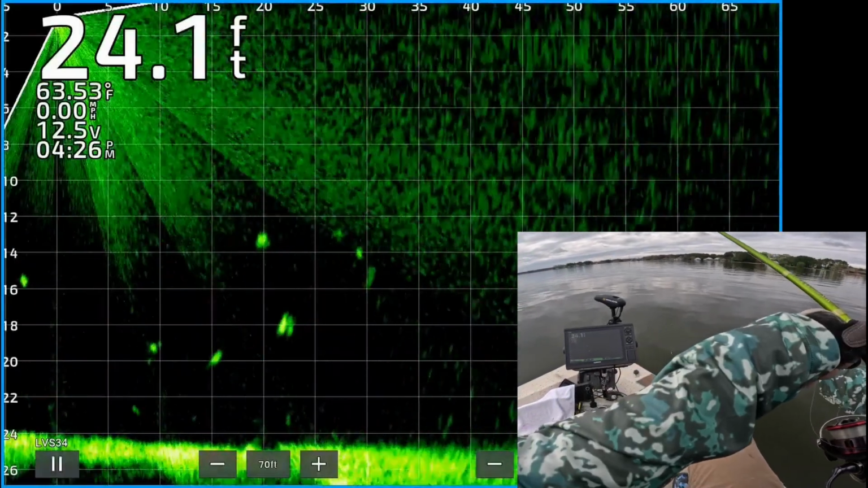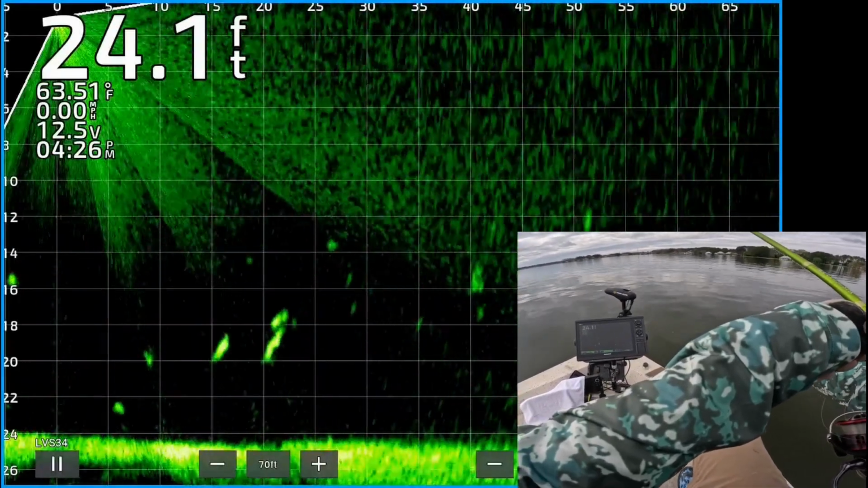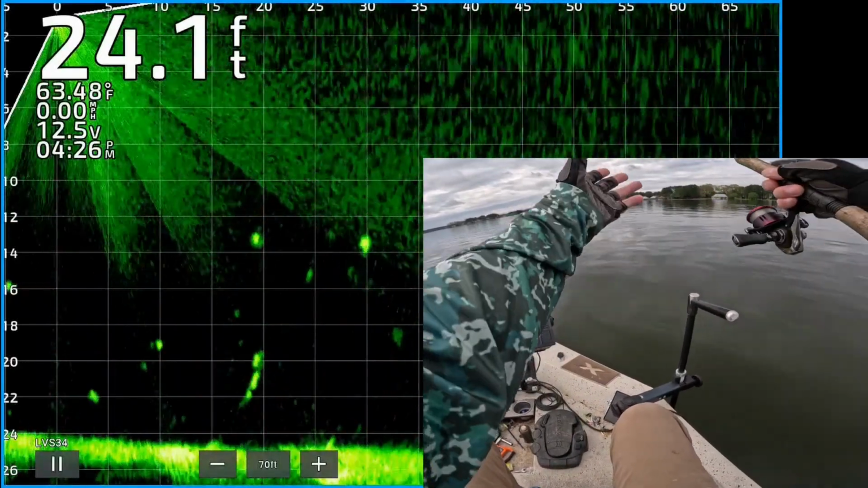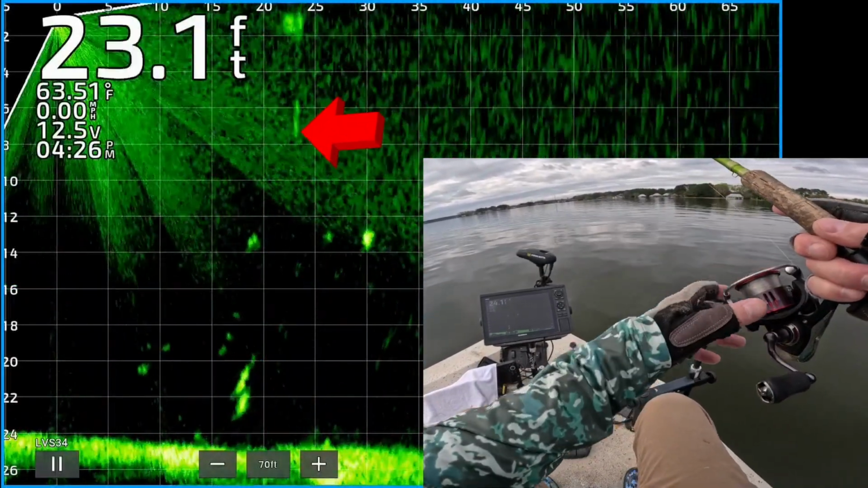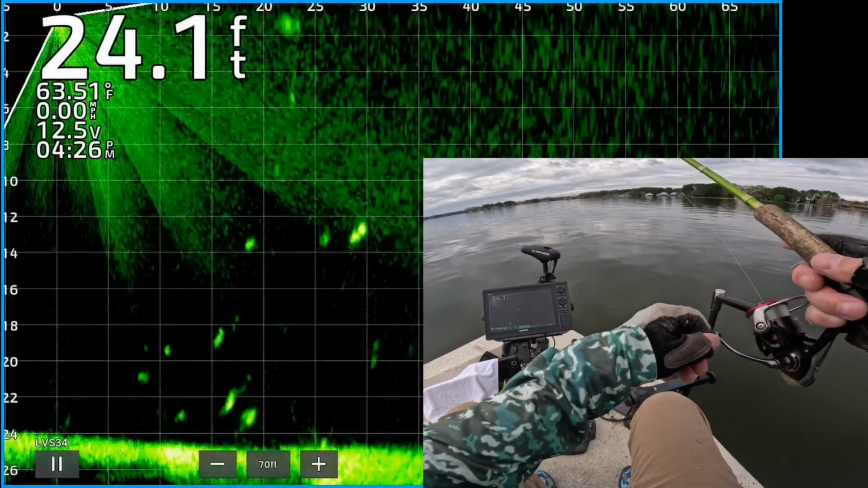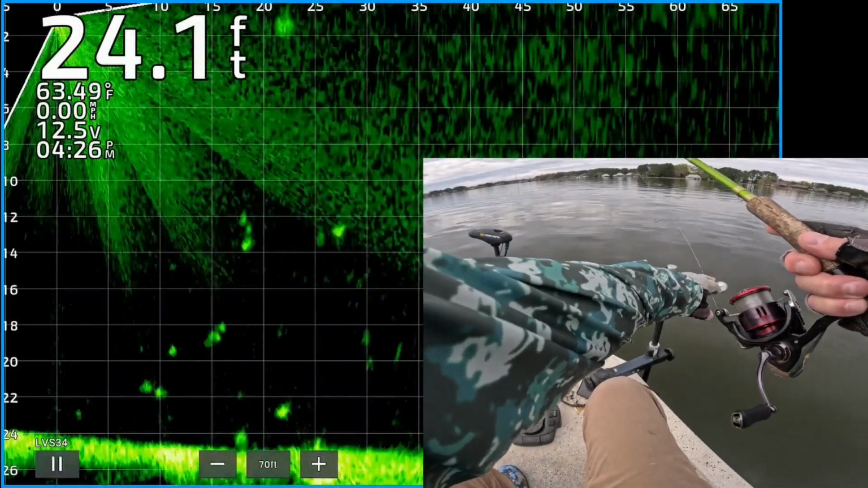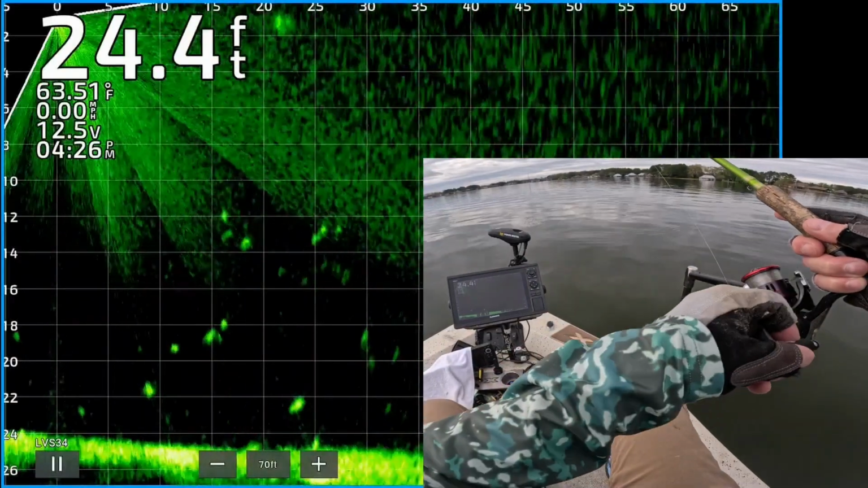There's a nice looking crappie about 20 feet from the boat. Well, where'd he go? There he is. Alright, there's my jig and weight coming down to it. Gotta line up that transducer. There we go, that's a little better. Right in front of that fish.